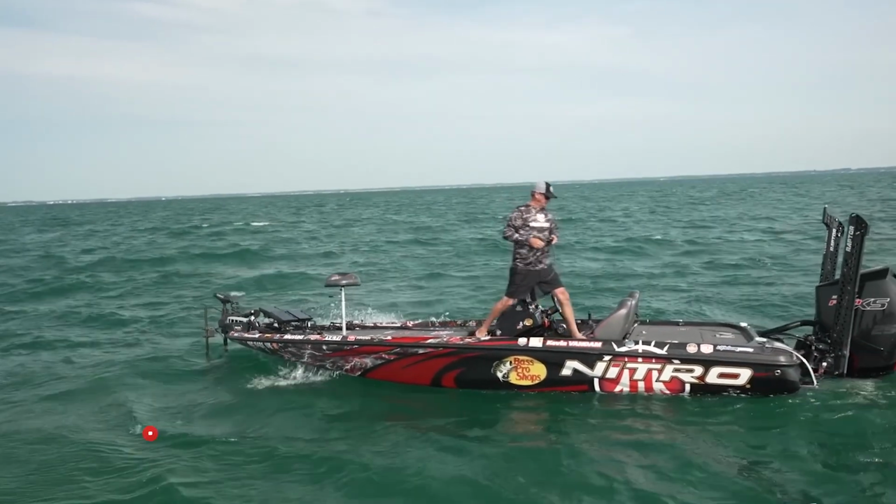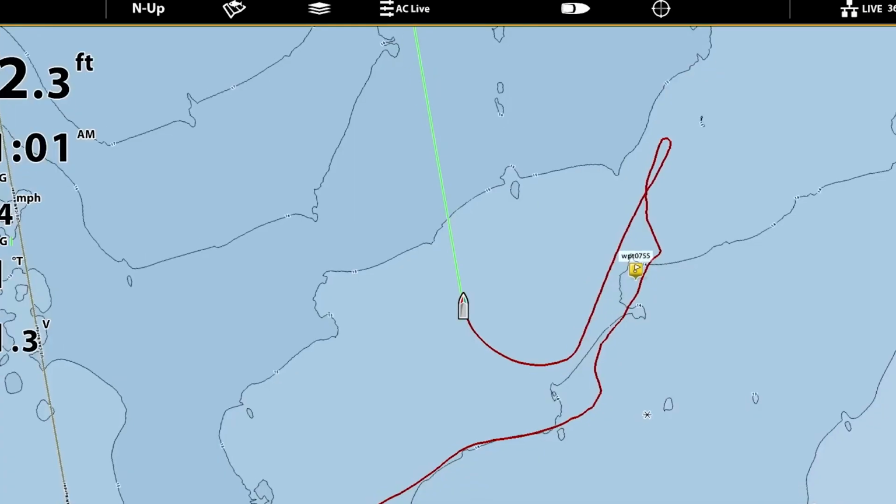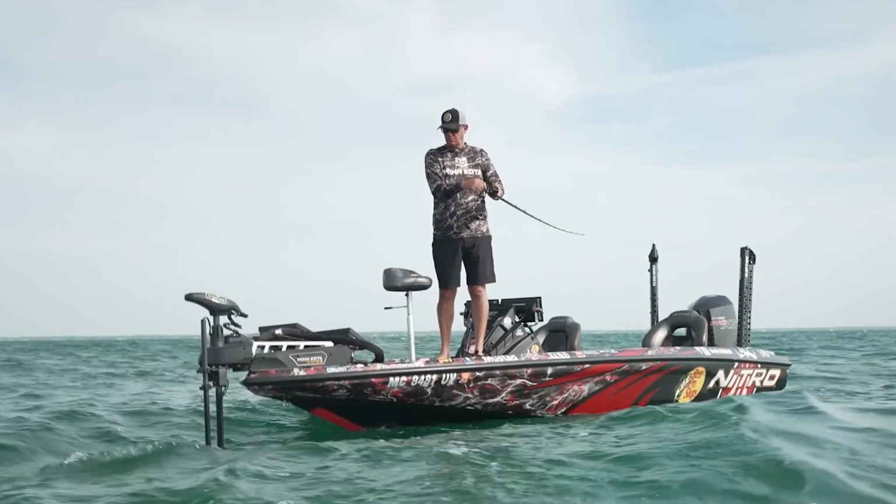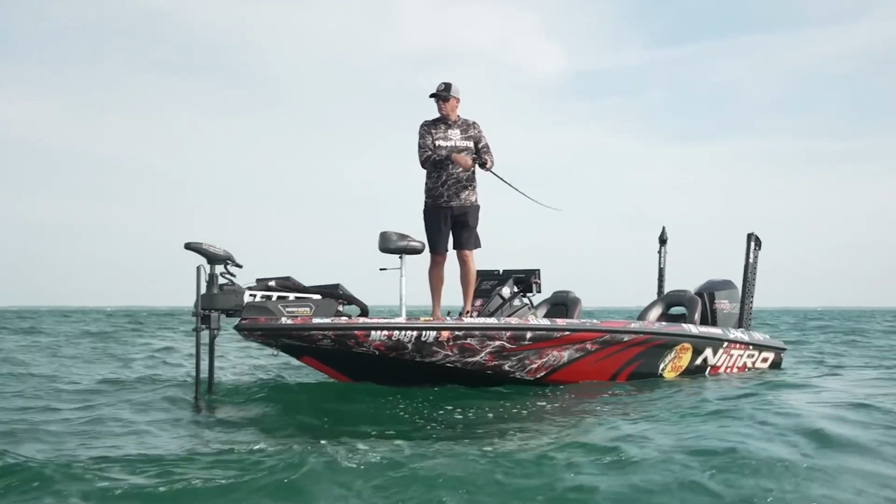You can spot lock and do that. But until then, as I'm searching these areas out, I like to space my drifts out, looking at that trail and seeing where I've been, and then going right along some of those other areas. It's going to make me a lot more efficient.